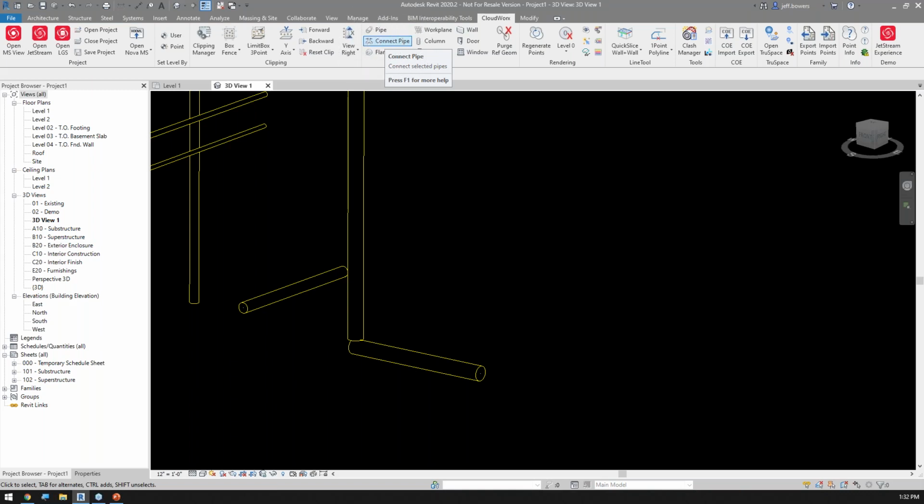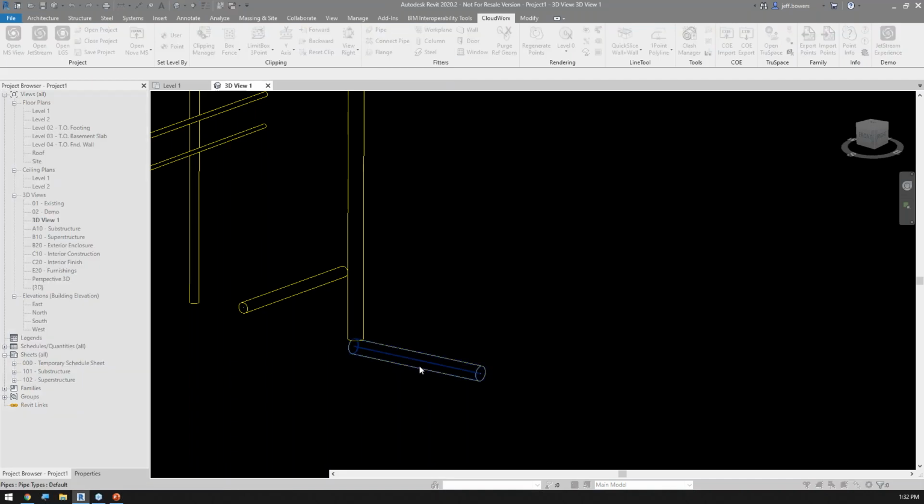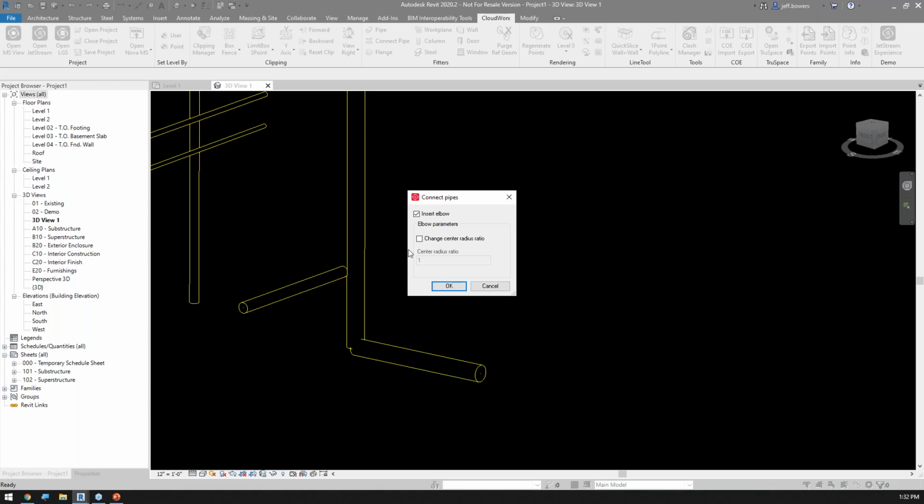So what I'm going to do is decide which one I want to prevent from moving. And I think my horizontal pipe here is probably the most important, so I'm going to use it first. All right, so I pick that one. I pick the vertical one and say, okay, Jeff, what do you want me to do? Well, I want you to put in an elbow. Yeah, so I check that. Now, if I do that, that's just going to put in a standard 1 radius elbow.